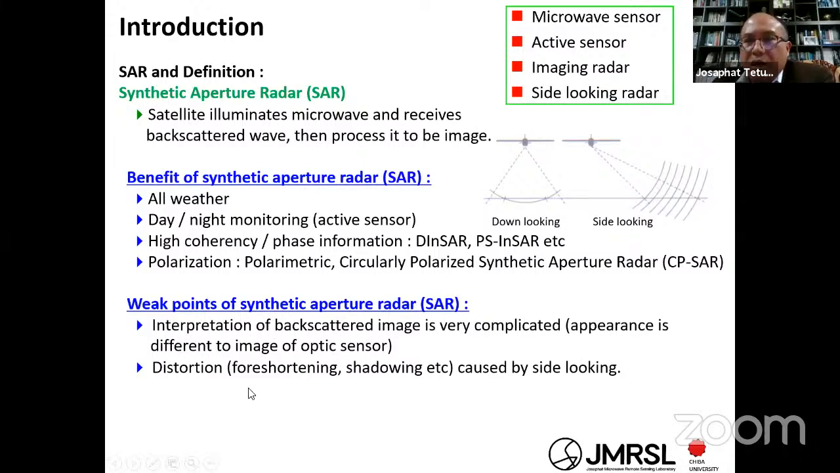It means, because we transmit side looking, it means the near range and also the far range. Yes, it will happen on your image. It means it makes some distortion. We call it foreshortening, shadowing, and sometimes layover.